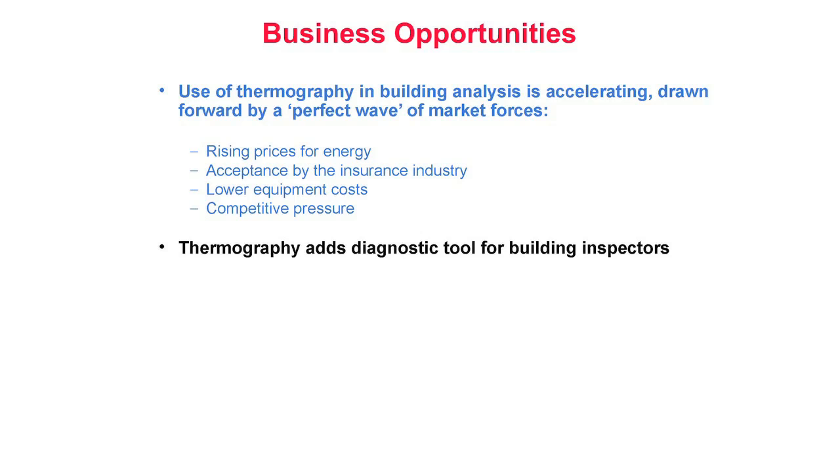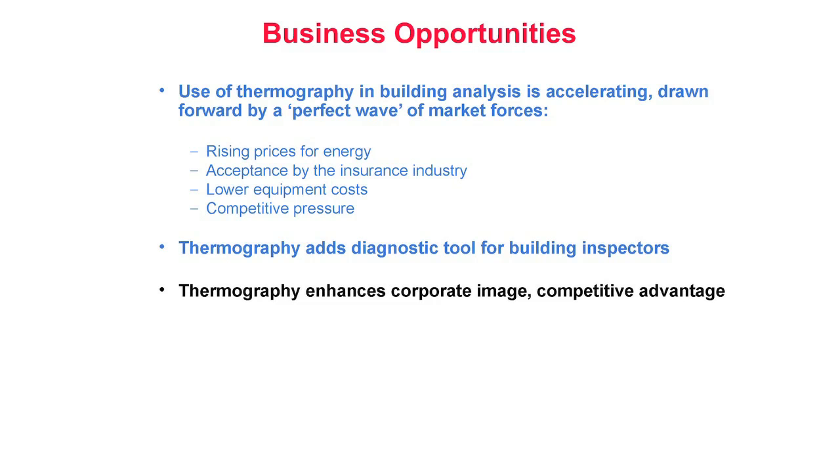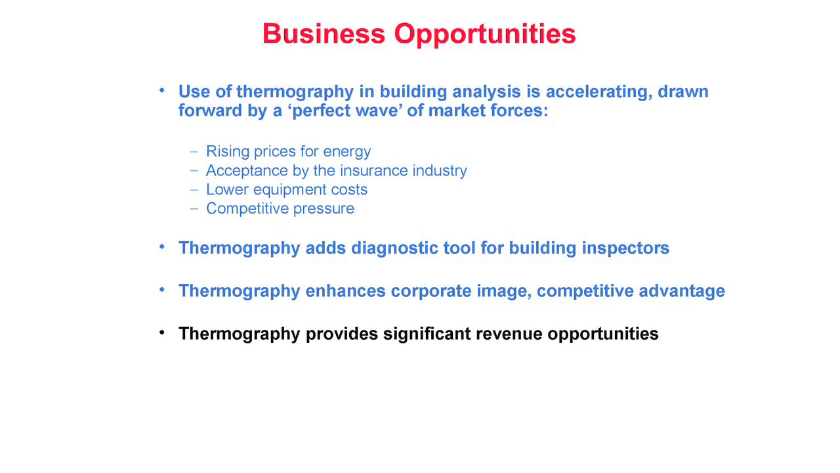Thermography provides a diagnostic tool for building inspectors, allowing an inspector to detect conditions that might otherwise go unnoticed. Thermography can also enhance one's corporate image and can provide a competitive advantage over others that do not offer infrared inspection services. Perhaps most importantly, thermography can also provide significant revenue opportunities.